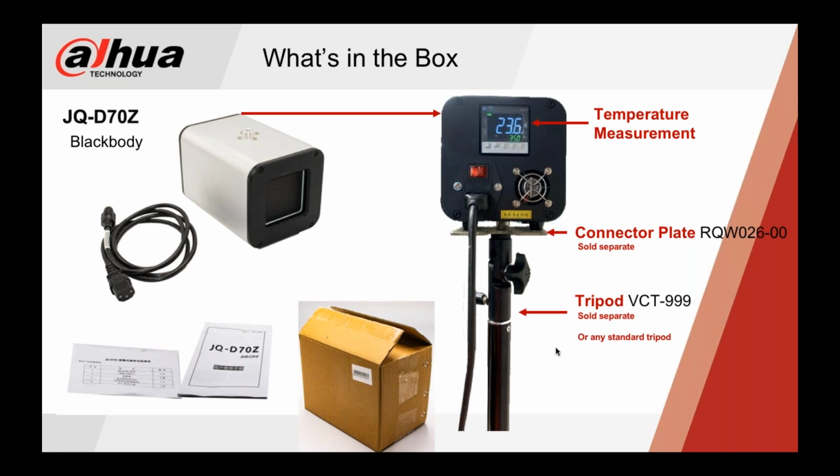So what's included with this is you have a power adapter with the black body, and then the instructions, the manuals are right here, and it just comes in a brown box. Over here you can see the back of it is showing the temperature measurement. Right there is your connector plate, and then here is your tripod.